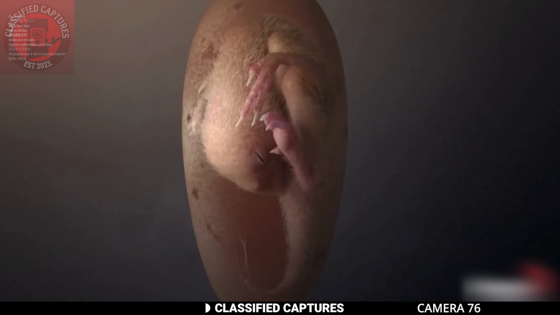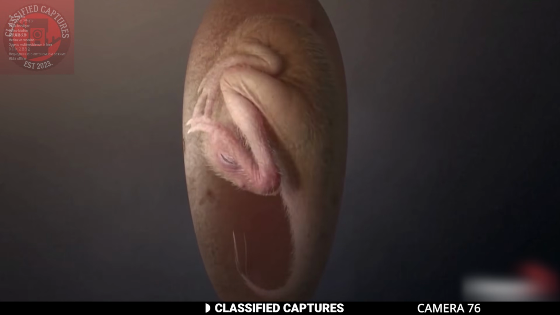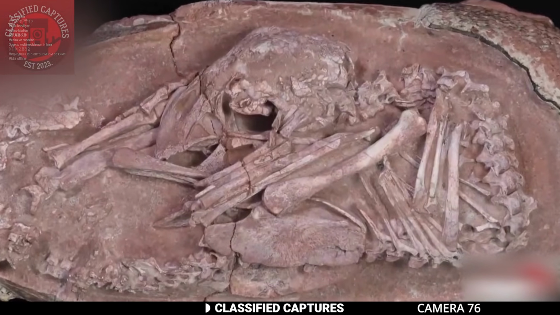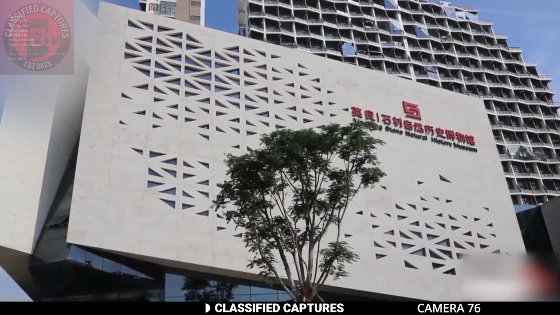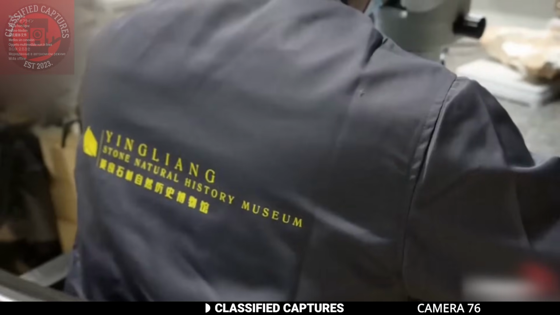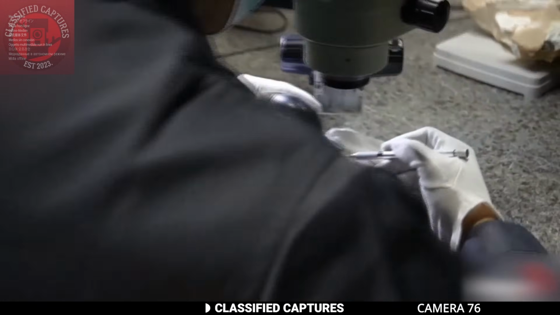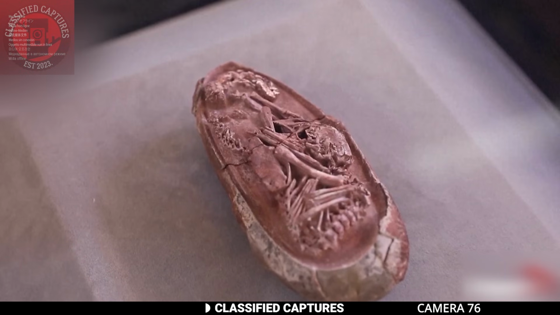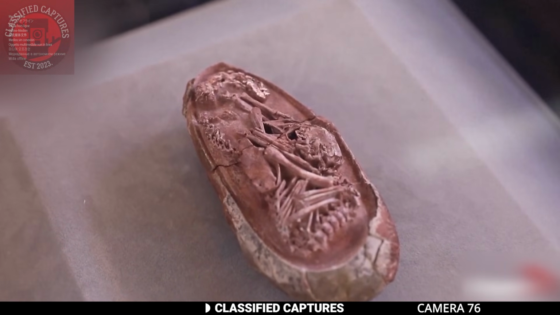Yeah, an actual dinosaur. The fossil, discovered back in the year 2000, has been sitting in storage preserved until just recently when scientists finally took a deeper look. What they found left them stunned. It's a nearly intact dinosaur embryo estimated to be around 72 million years old. And here's where it gets even more bizarre.